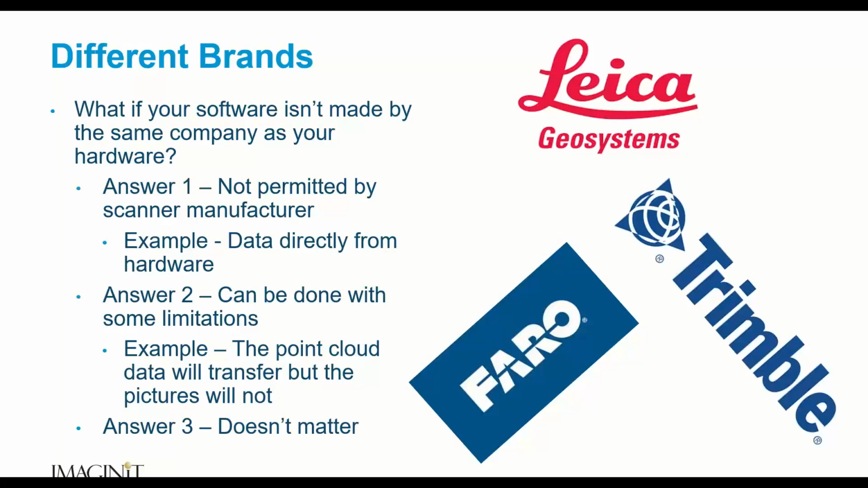Okay? And like I said earlier, we are a shop here. I don't use Faro much. I don't use Trimble much, but I know the Leica software is capable of handling a lot of different data types, and more often than not, we're under answer number 3 here in what we can do with that data.